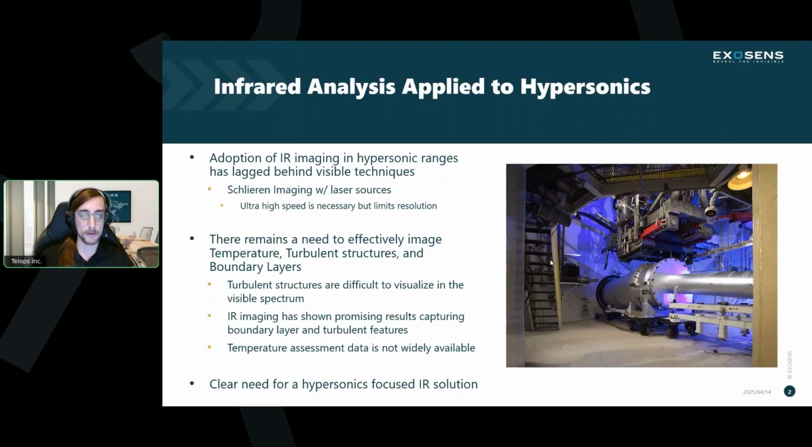We see a lot of visible spectrum cameras in these ranges, doing techniques like Schlieren imaging, shadowgraphy, some ultra high-speed systems, things that exceed what infrared camera frame rates can achieve. And we see less infrared imaging in these labs. Some of it is due to those frame rate considerations, which I'll talk a little bit more about on the slide. But we believe that there is a clear need for infrared imaging in these labs, in these ranges, and these experiments.